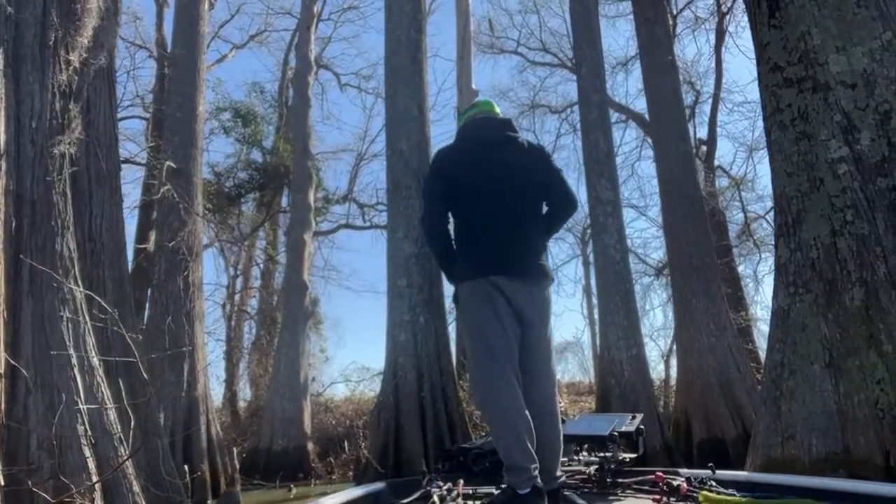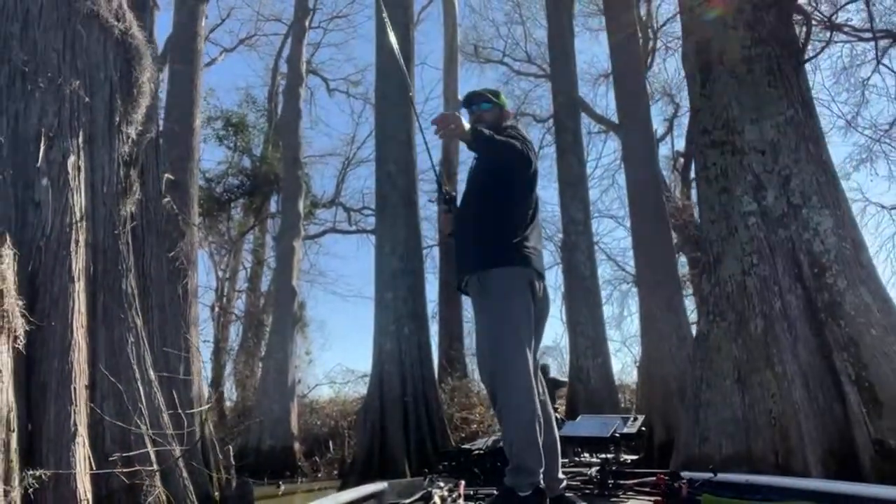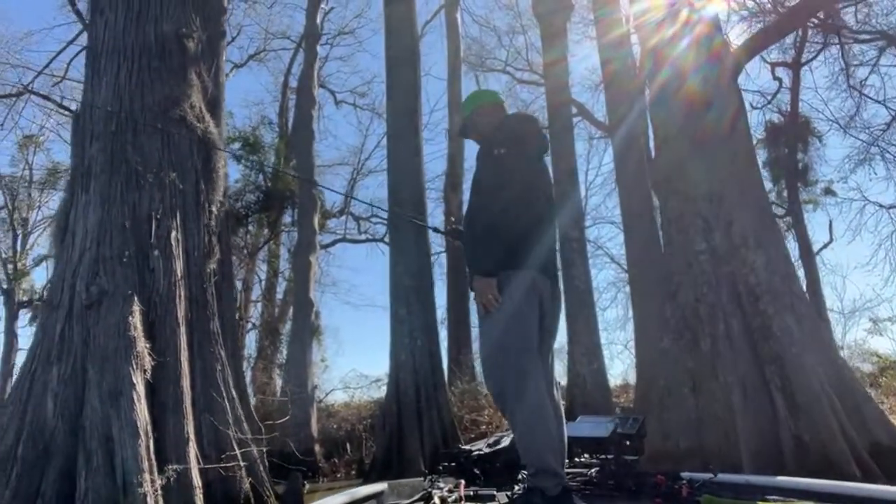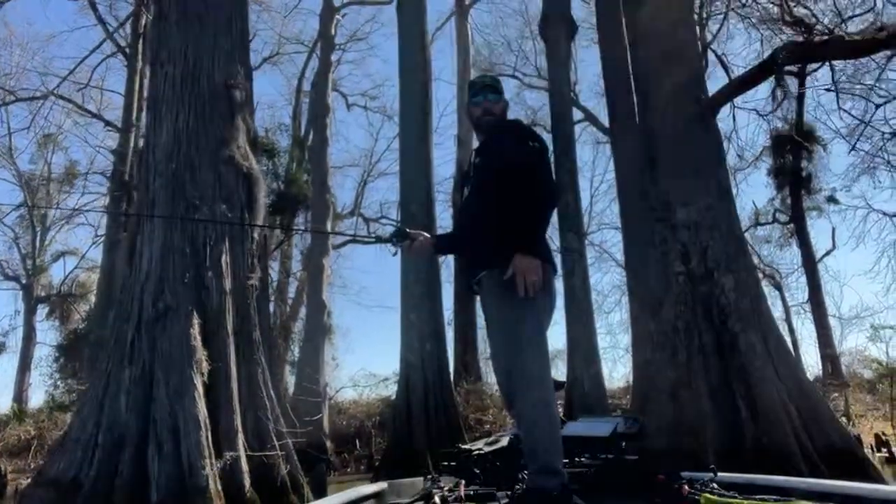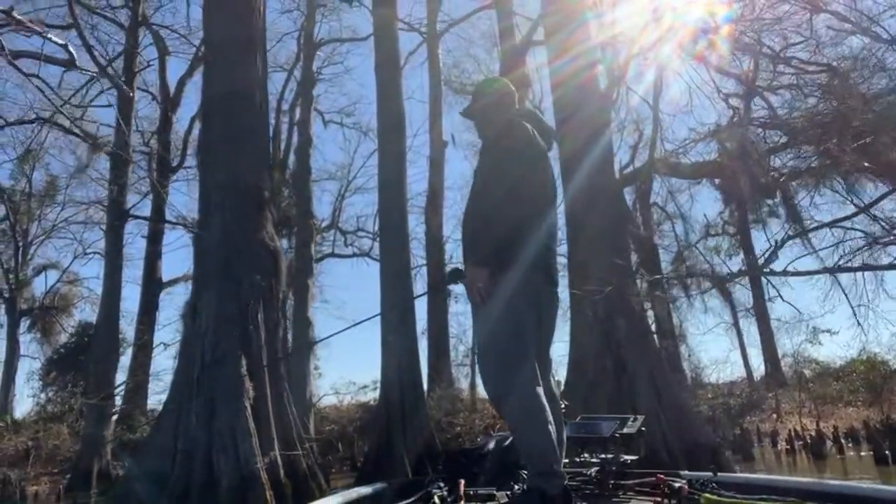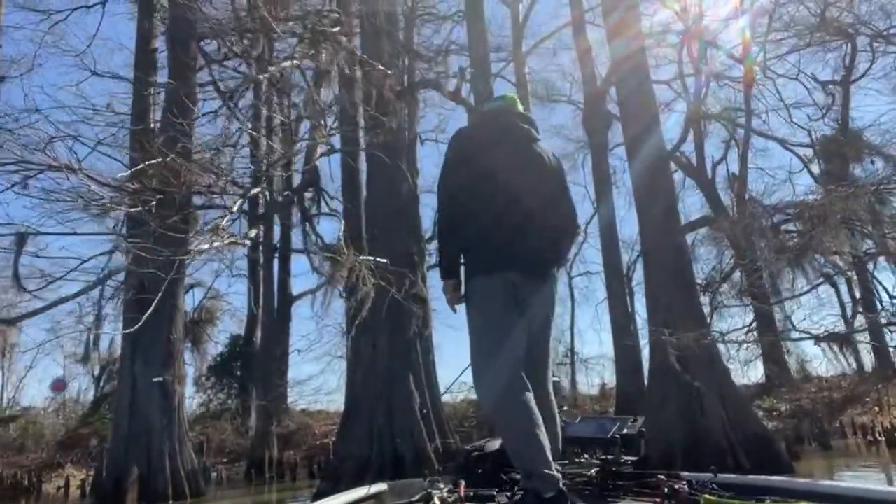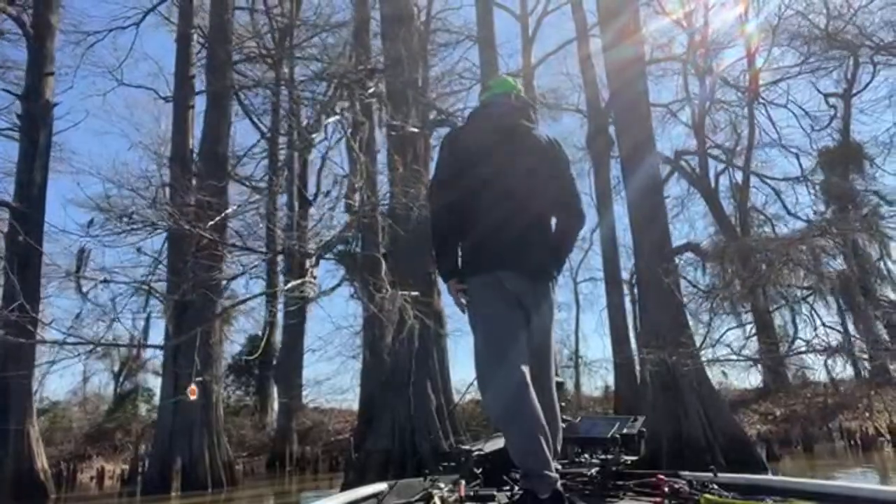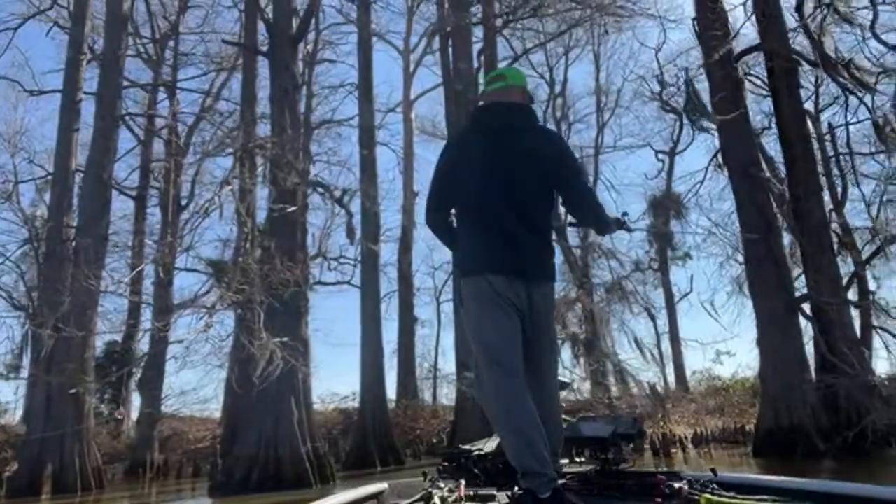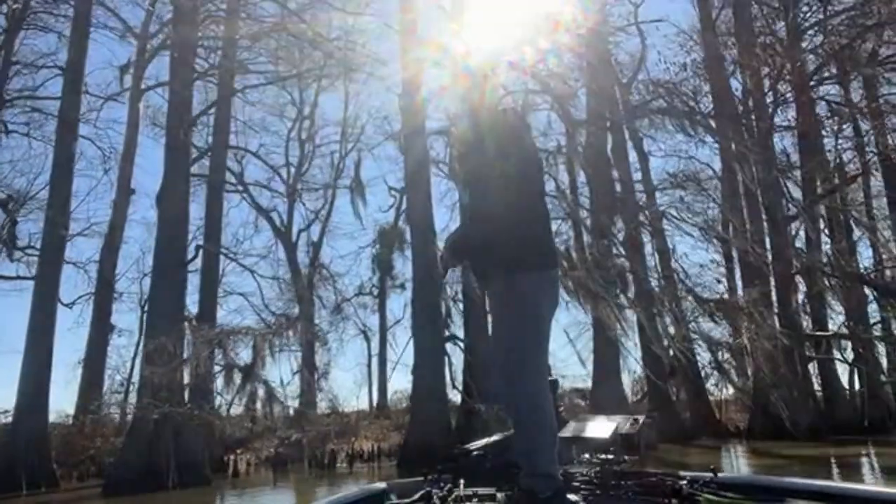Hey, we're up amongst the bushes up in here, baby. We're in the bushes for real up in here. We're gonna try to catch a real big one. I hope we do.